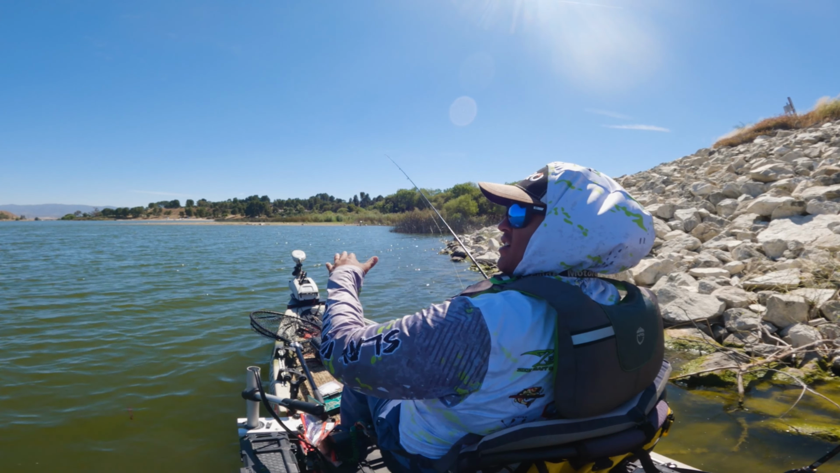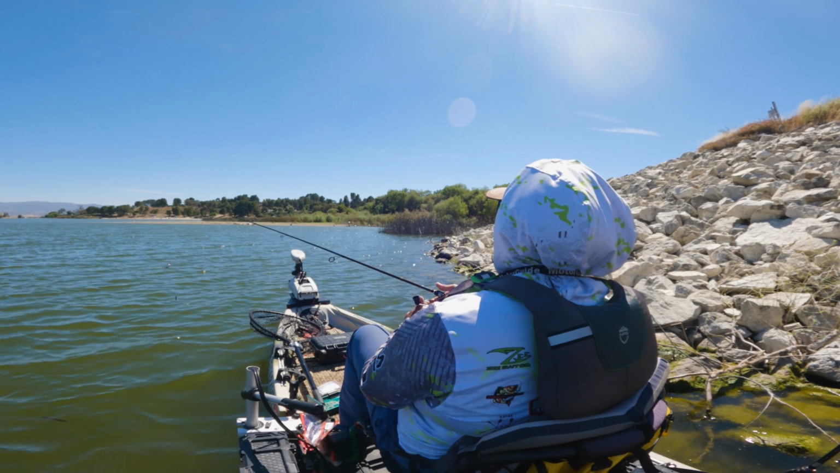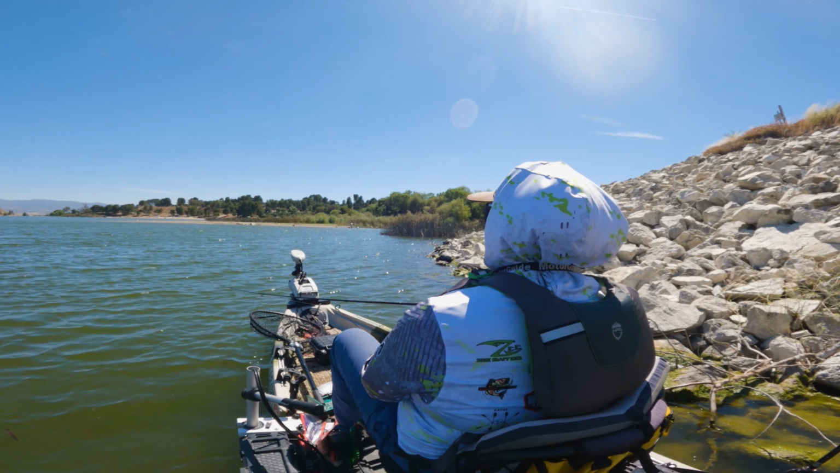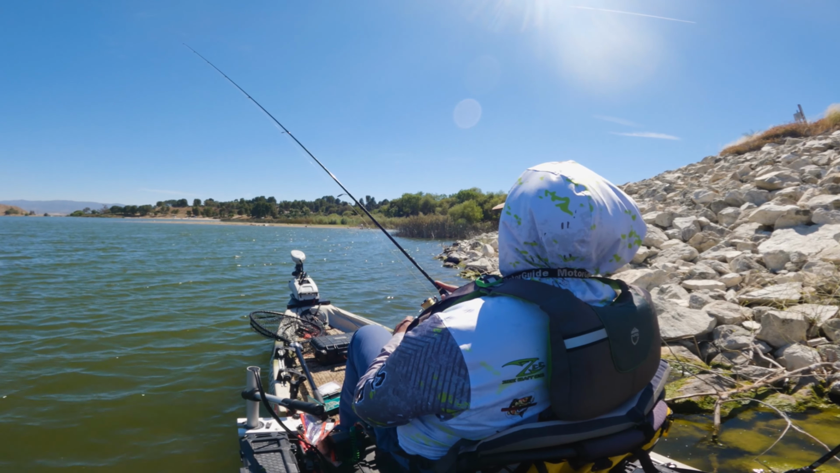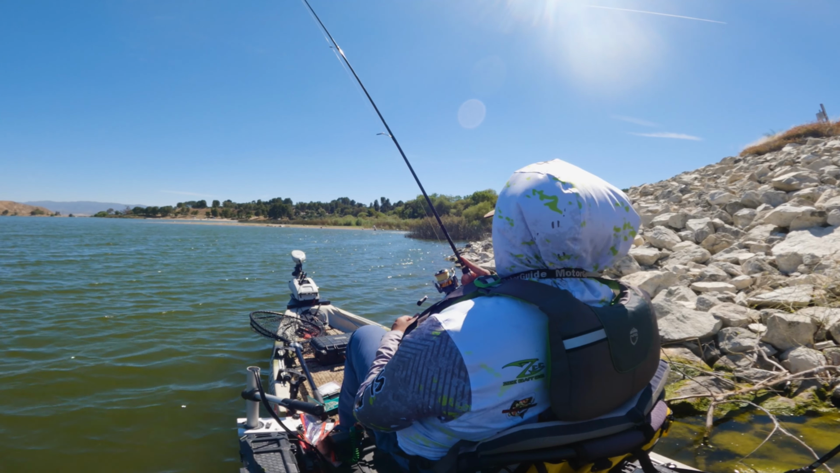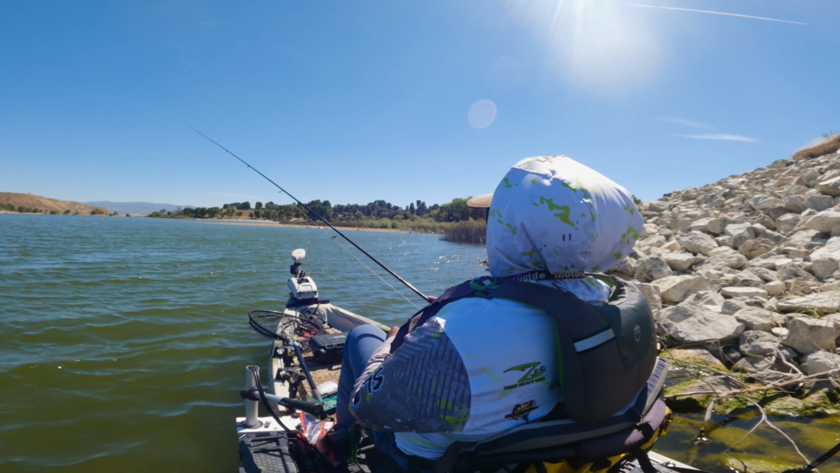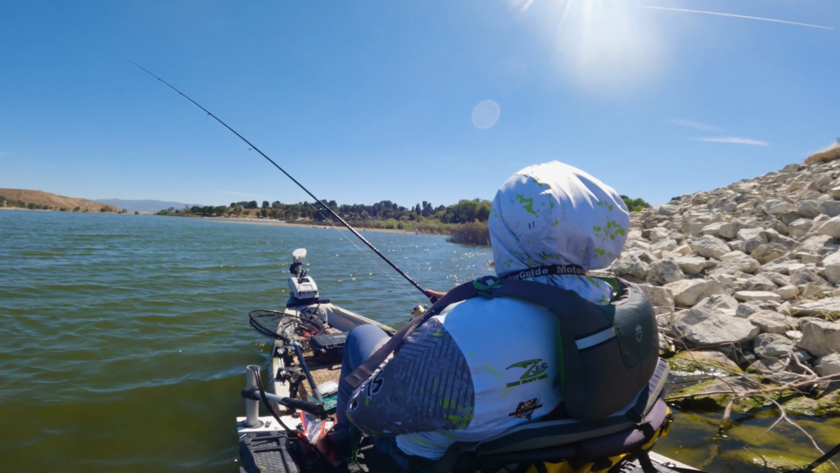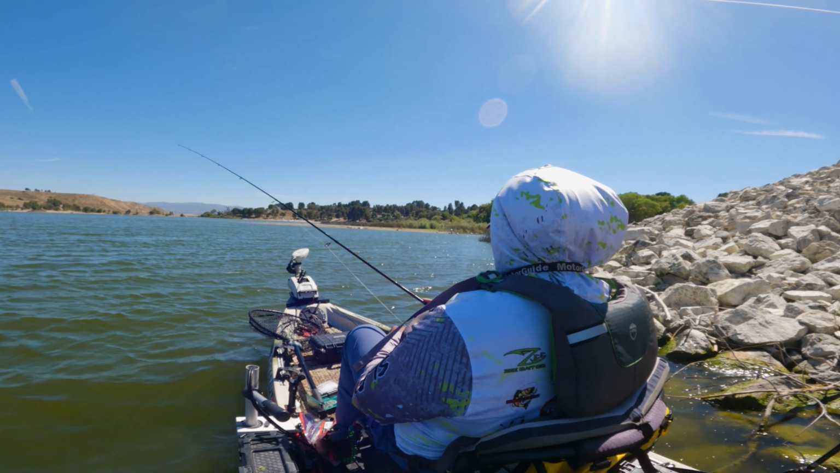What they're doing is they're corralling that shad. So the wind's blown. This is a classic wind-blown point that has riprap on it, that has weeds on it. And like I said, it creates that trough. So it's a nice area where bass could just corral the bait, go to town on it.